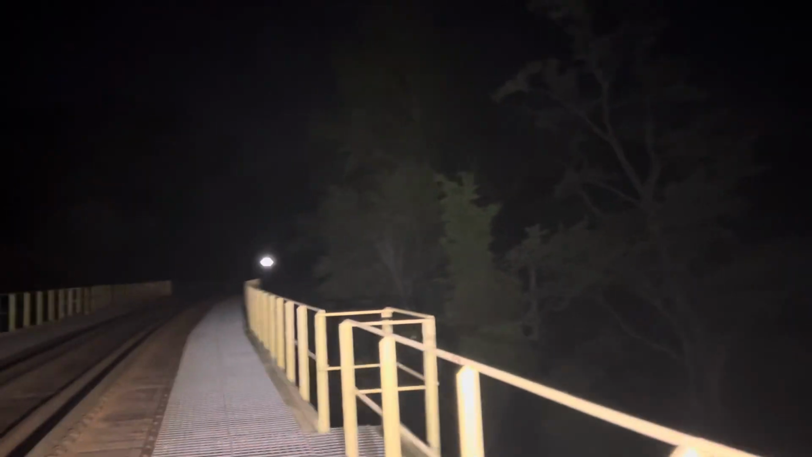I hate having to have the hands tied up. Boy, can I see a lot better. I'm gonna have to do something about this. The PowerTech, I'm gonna have to get a better one. Now I'm sorry, I have the thermal on top of the regular camera, so I am actually trying to dip it.